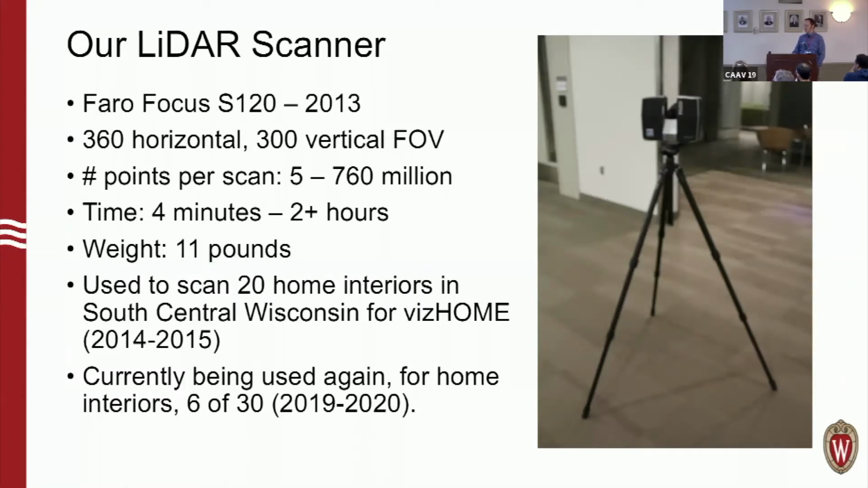And the trade-off there is that you're also getting a lot more data, so you eventually run into data storage issues, and I'll get into some of those problems in a little bit. The weight of it was 11 pounds. This past semester, I'm a proud owner of a cargo e-bike, so I actually have put it on the back of my e-bike and driven around Madison to different homes to scan. So I feel like a scanner delivery boy or something like that.